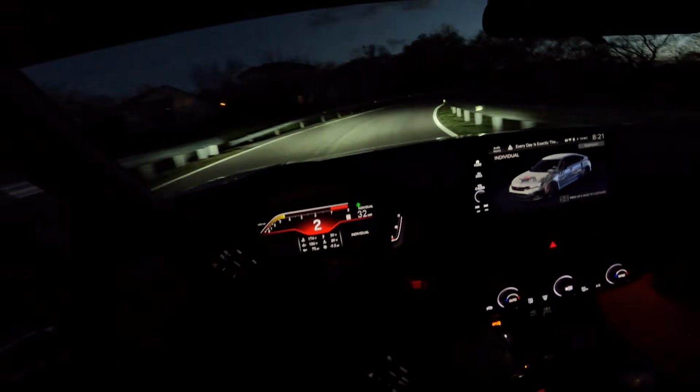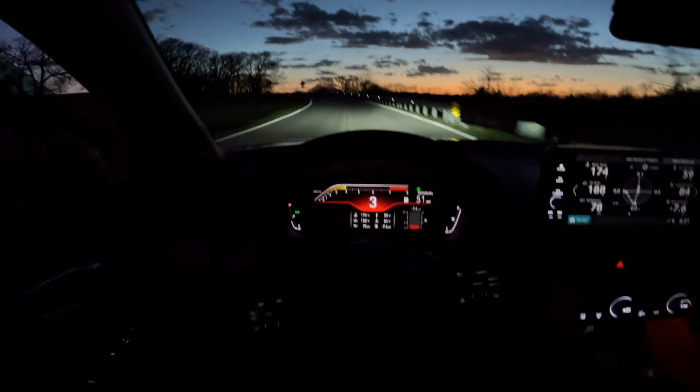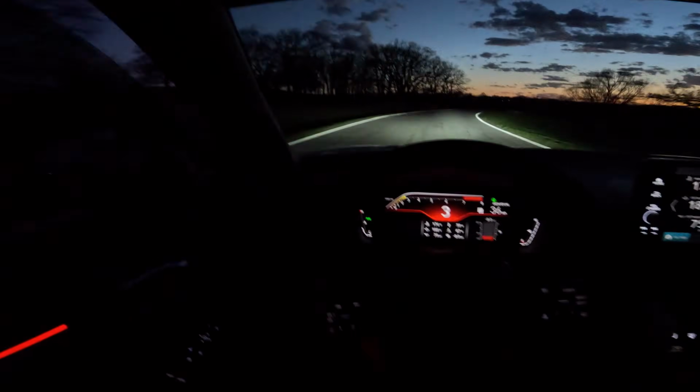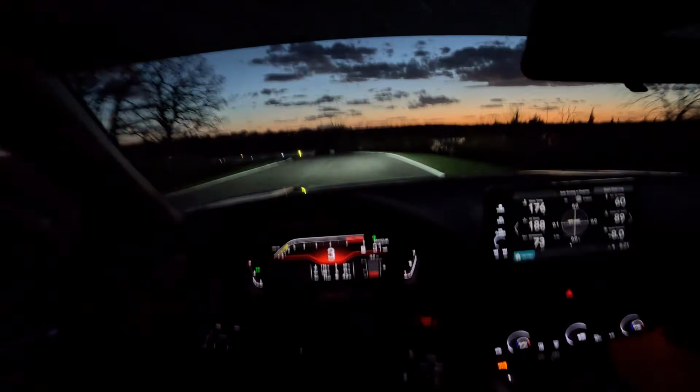I probably need to go back to the individual mode and get off sport mode, because that's what the suspension's in. I'm not sure if the tires are warmed up yet, but they're getting there. It's currently 59 degrees out and the sun is just going down.